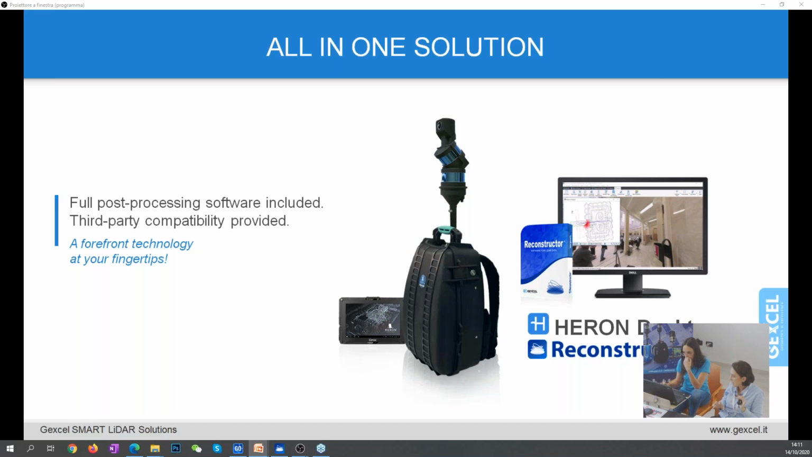And in a few clicks, you can extract cross-sections, contours, compute volumes, compare models, create movies, and then you can share the results through several platforms.